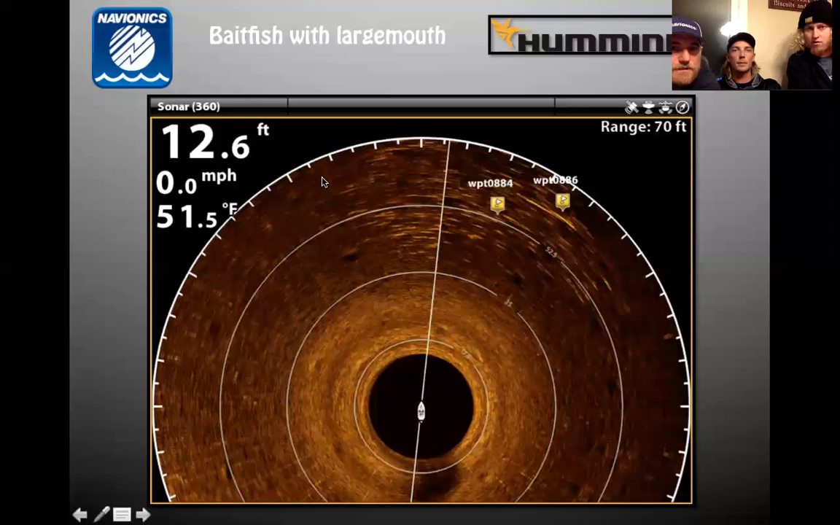Can you adjust the sweep speed on 360? Yes. Okay. What's your preferred speed? 2. 2? Yeah. One's just a little too slow.